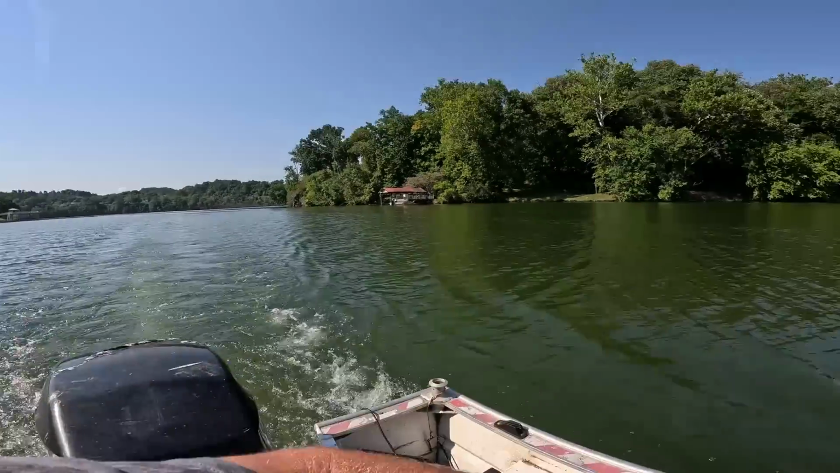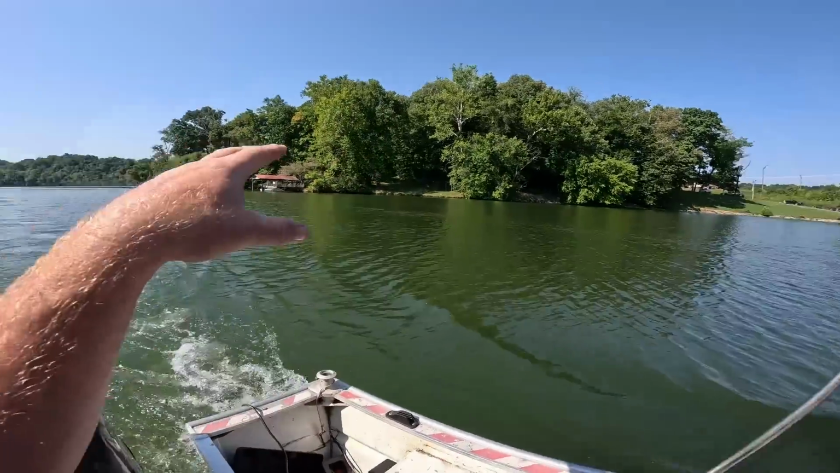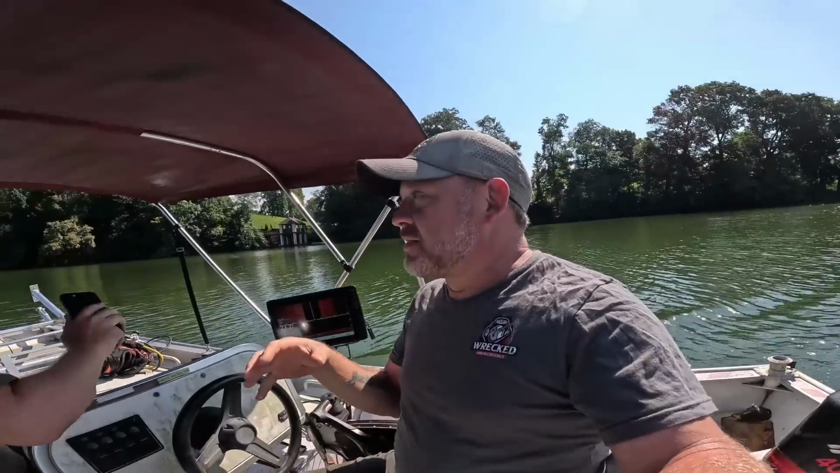That's crazy. It seems like there's always a story, no matter where we go, that a missing person was found, or there's an unsolved case, or a body found. It happens so much more than you think. It's mind-blowing, to say the least. But we're gonna keep going down the river now and just boat ramp hop, see what we can find. I don't know, got a lot of time.